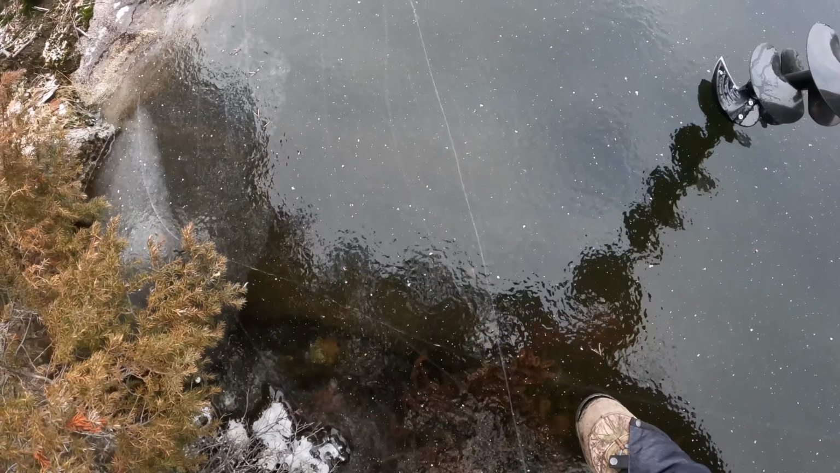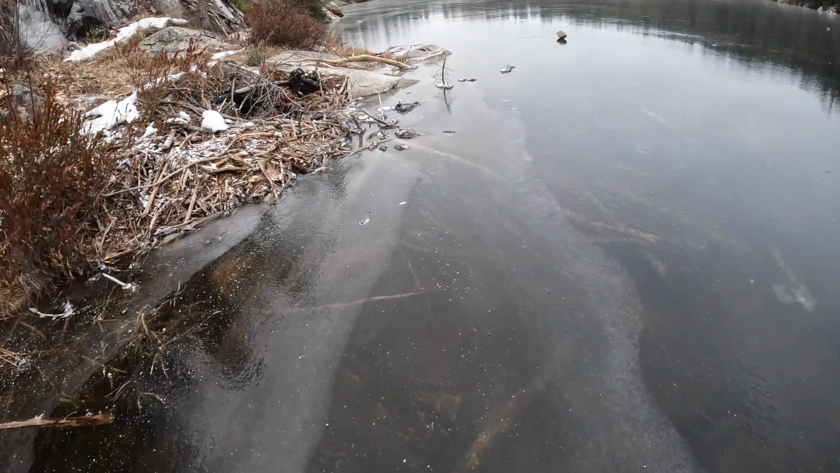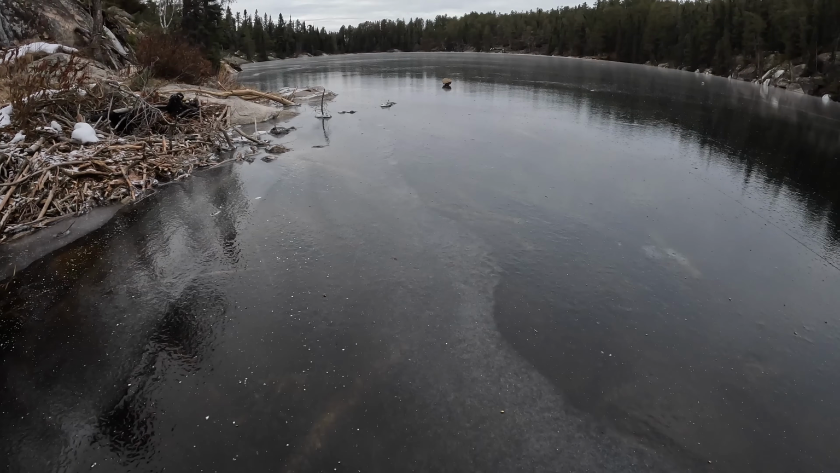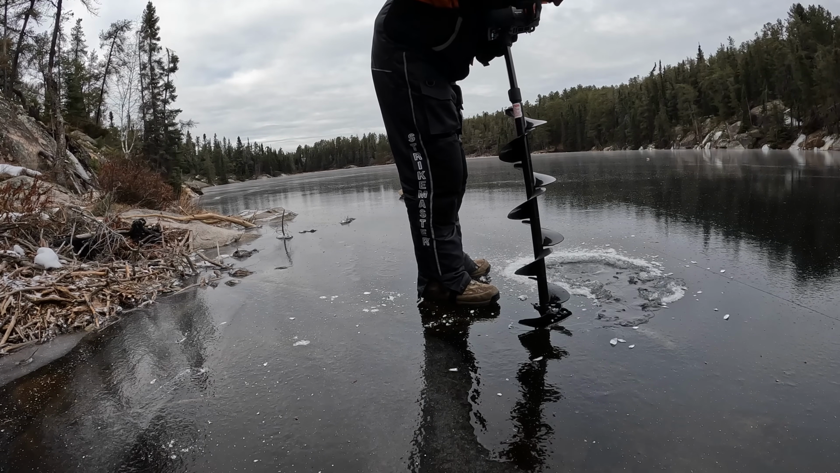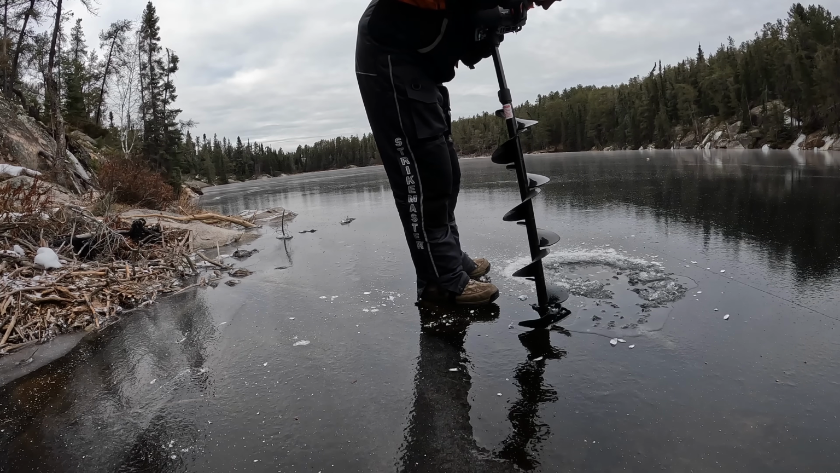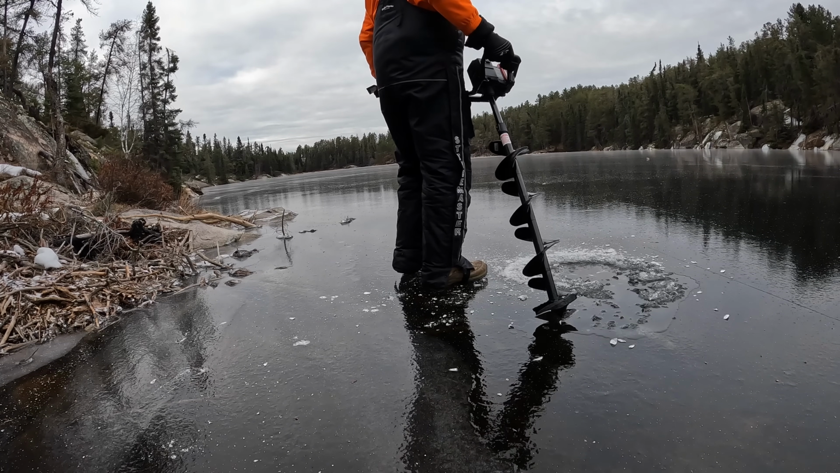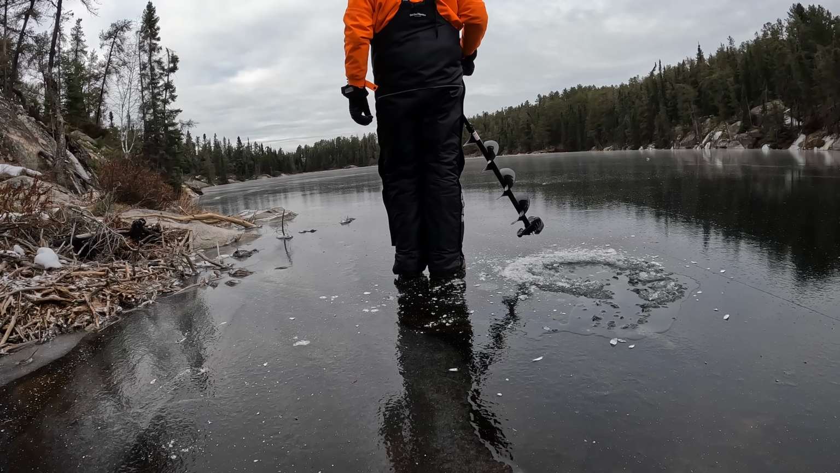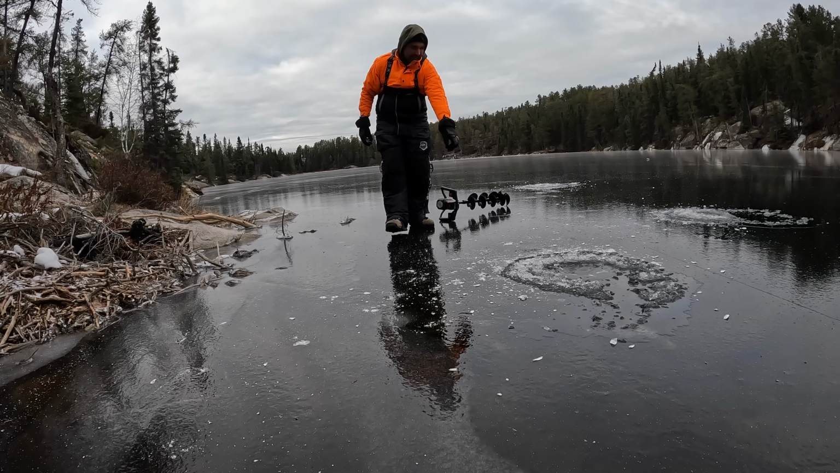Usually I'm a little more brave, but usually I got a dumb buddy with me. These are usually a decent little place to start. Beaver house. That's not much ice. Almost done. Pretty hairy. Look at it bobbing in there.